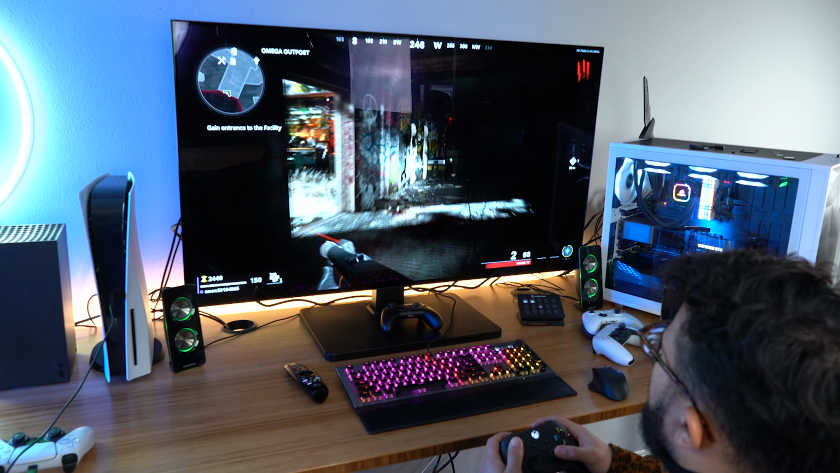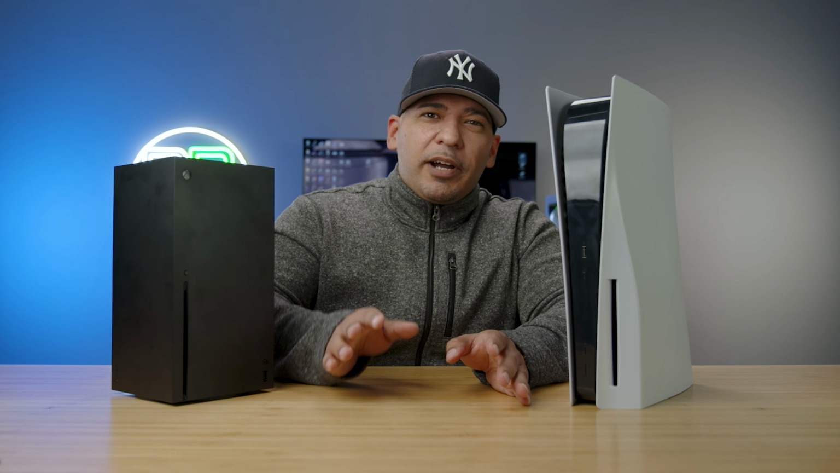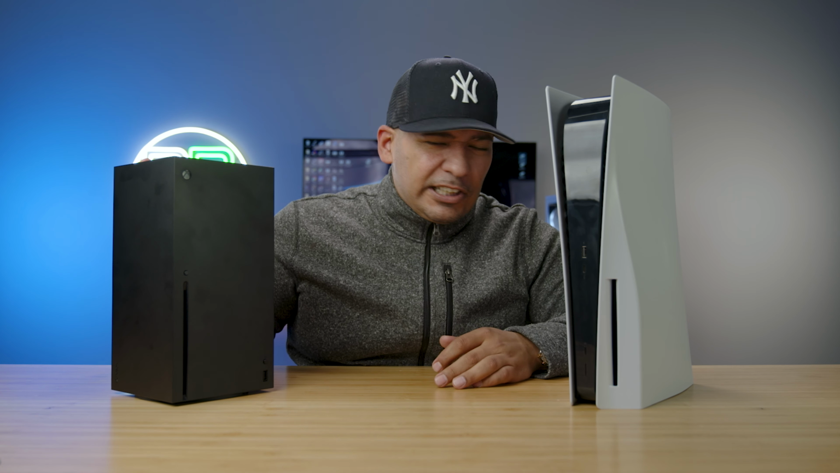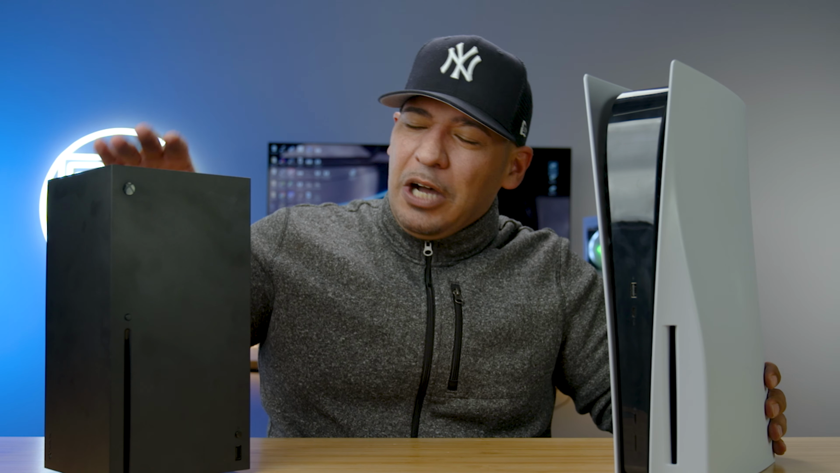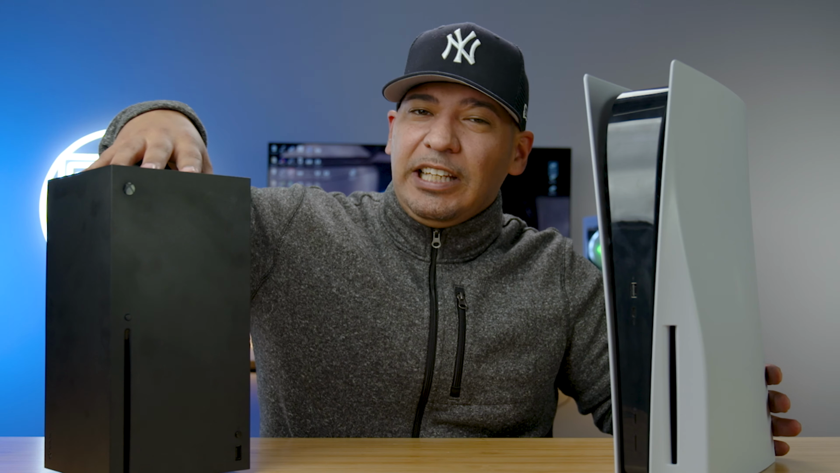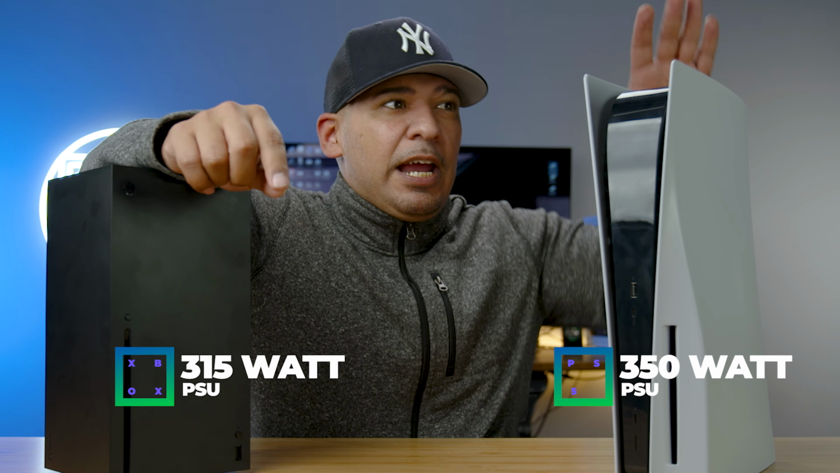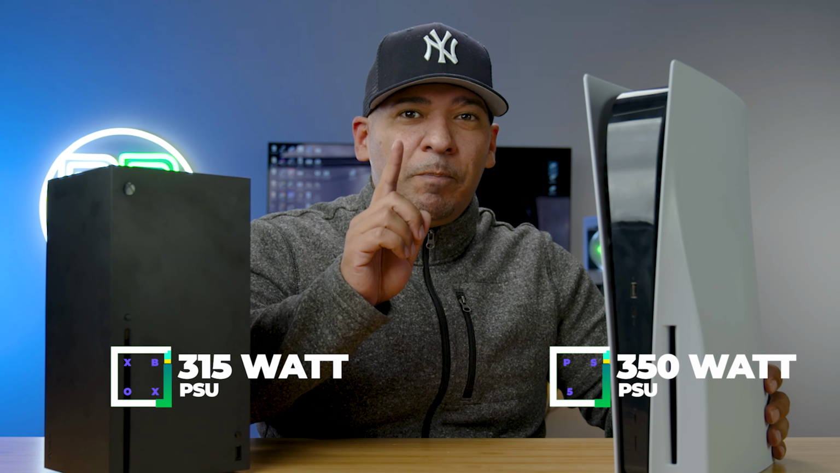And so, in short, let's really talk about this because there seems to be some war on Reddit about PS5s overheating or running too hot, or an Xbox overheating or Xbox is running too hot. But let's really marvel on how cool it is that these systems have internal PSUs, with the Xbox having a 315 watt internal power supply and the PS5 having a 350 watt internal power supply.